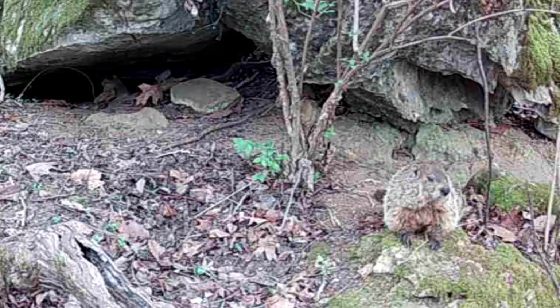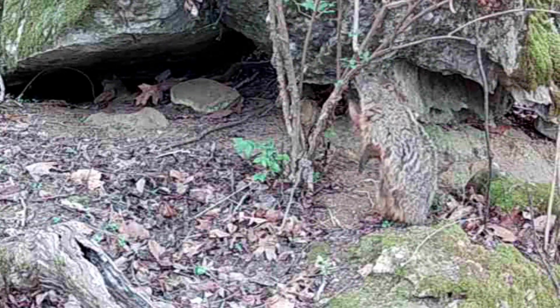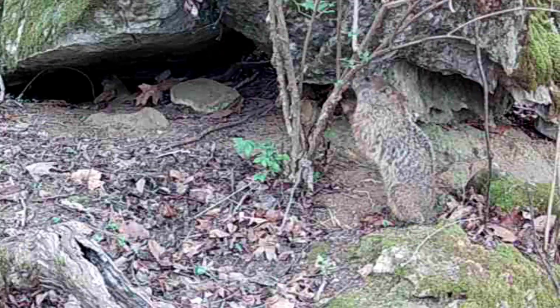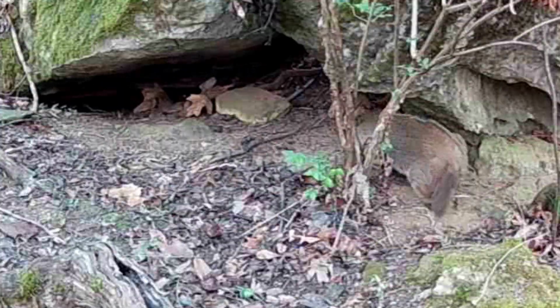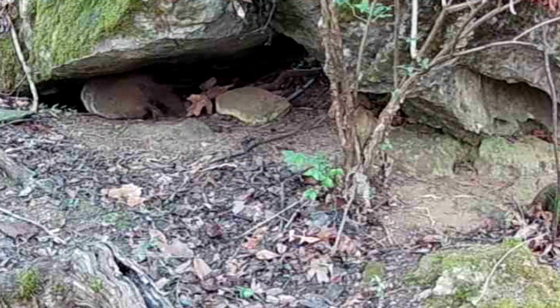But it looks like Diane or Dirty Dan. Sometimes they look different, so I can't really tell them apart. Dirty Dan's got a smaller build and a darker head. But he's cleaning his teeth here. Got to groom himself every once in a while. And he's had enough. He's going to turn in.